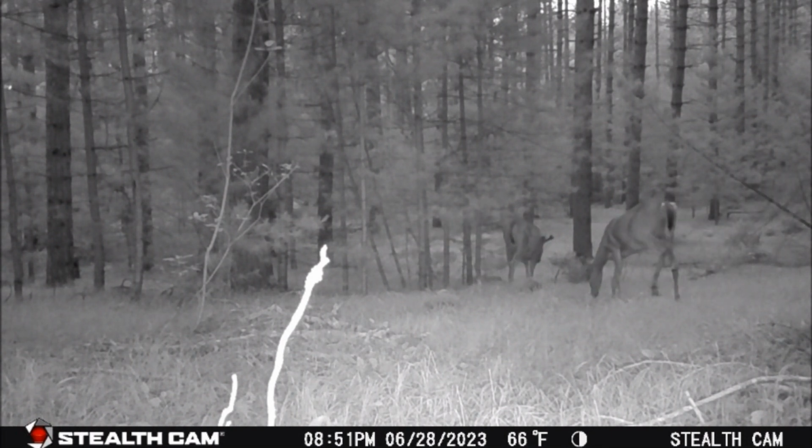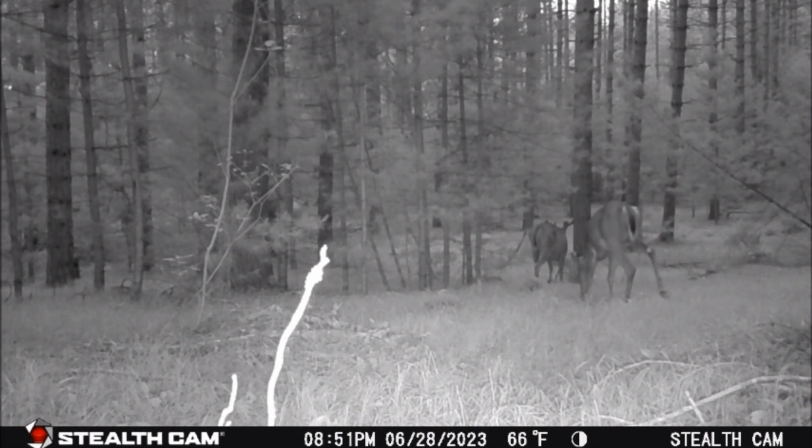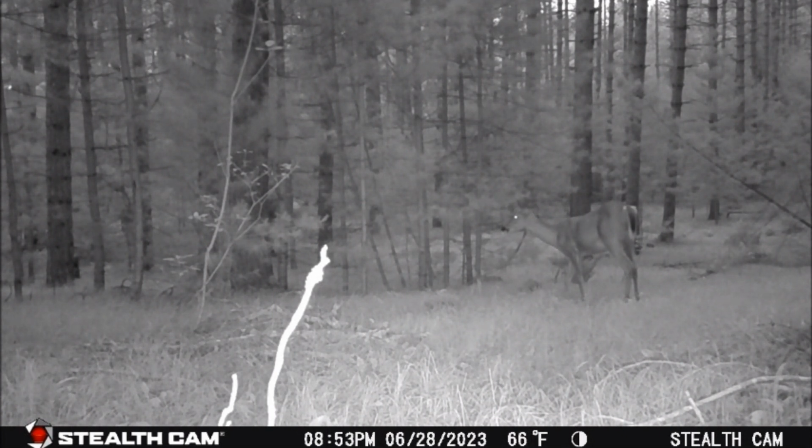Finally, when the six-point headed east down the ridge, the doe moved in to see what food source the six-pointer was snacking on. She stayed there while the six-point was searching the flat bottom of the ridgeline for more food.